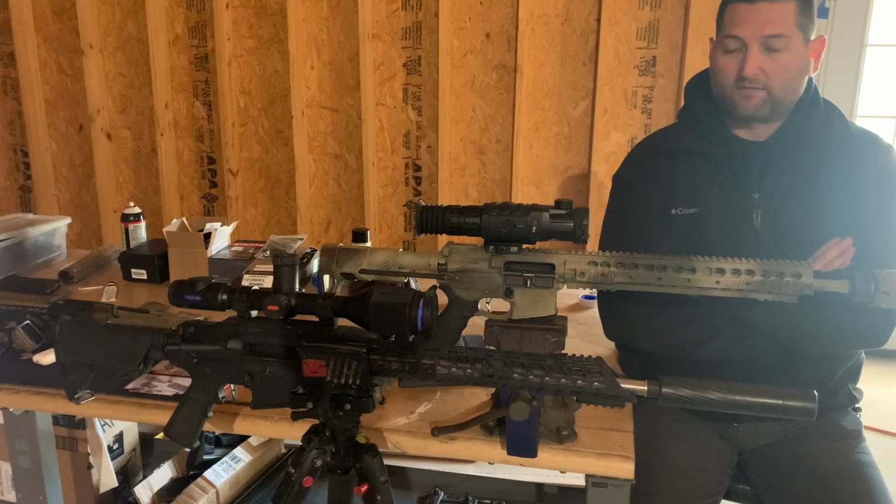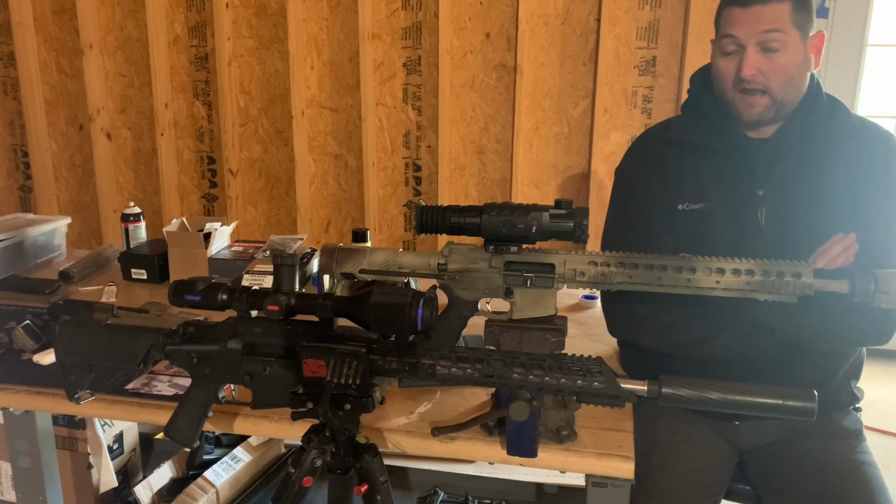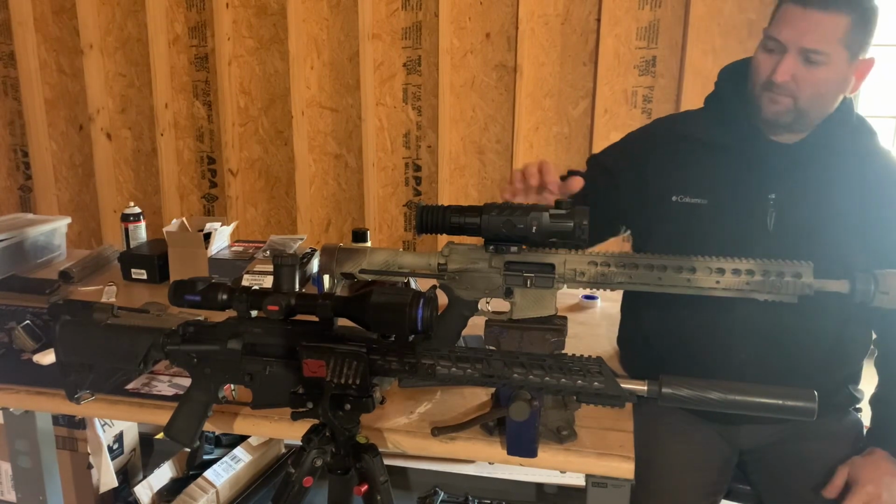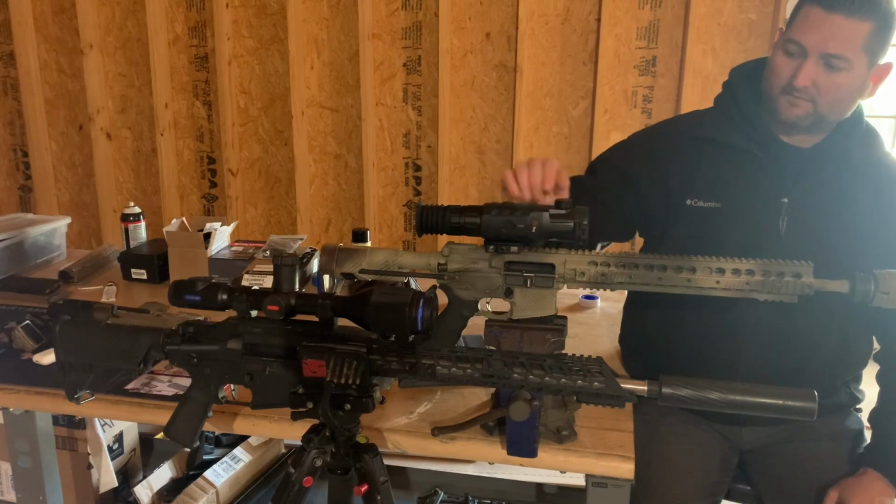They both do almost everything the same, except I think the Rico pulls away when it comes to image quality for sure. And I prefer the housing. I know this thing may look like plastic or something.